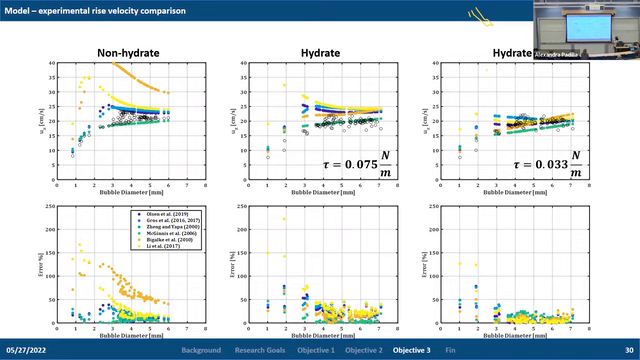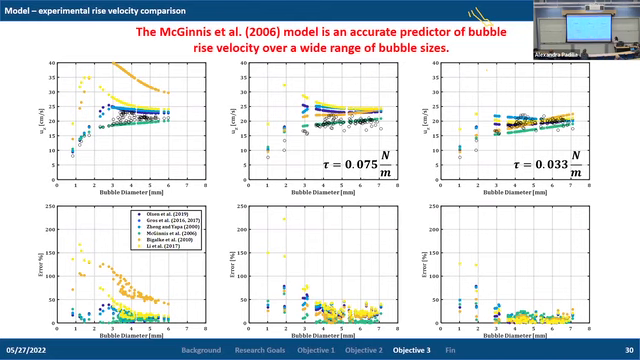But there is some literature on estimates of surface tension of hydrate gas bubbles, and as we can see, in general most of the models tend to produce relatively low errors. So from this, we can say that regardless of the surface tension and bubble size, the McGinnis model tends to produce the lowest errors in rise velocity estimates.